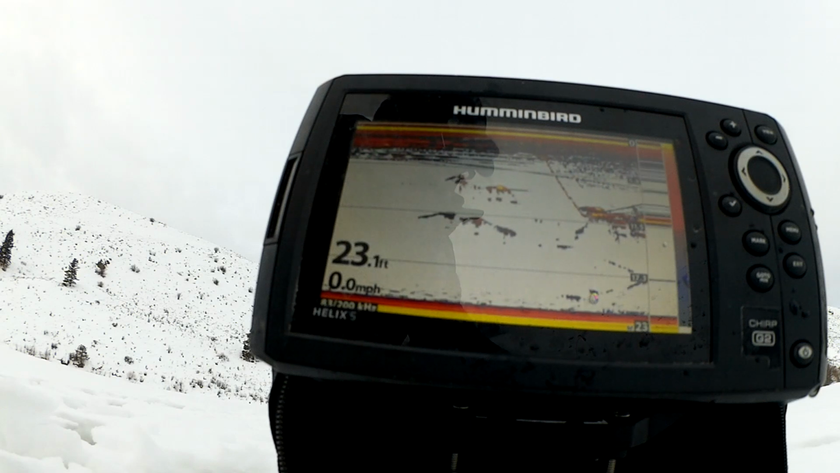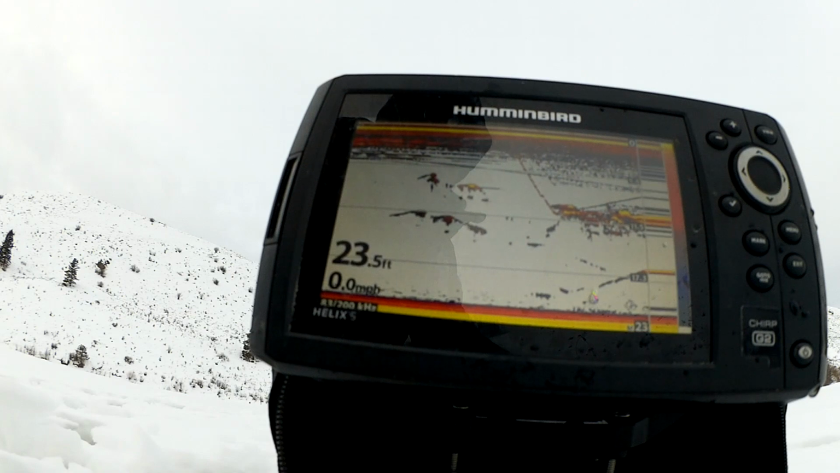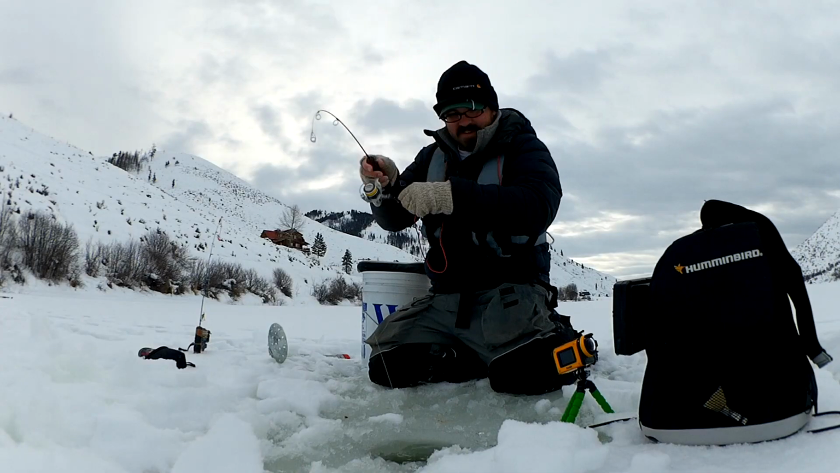If I can entice him into biting that. There's a bunch of them. There's two or three fish looking at it now. There we go. Got him. That didn't take long.